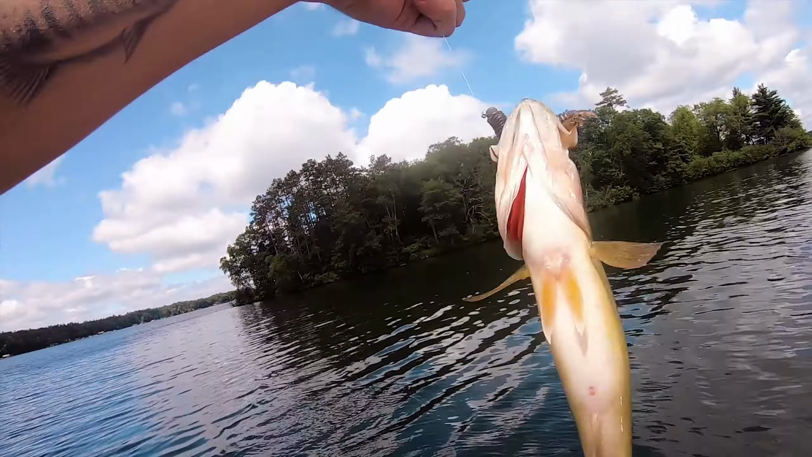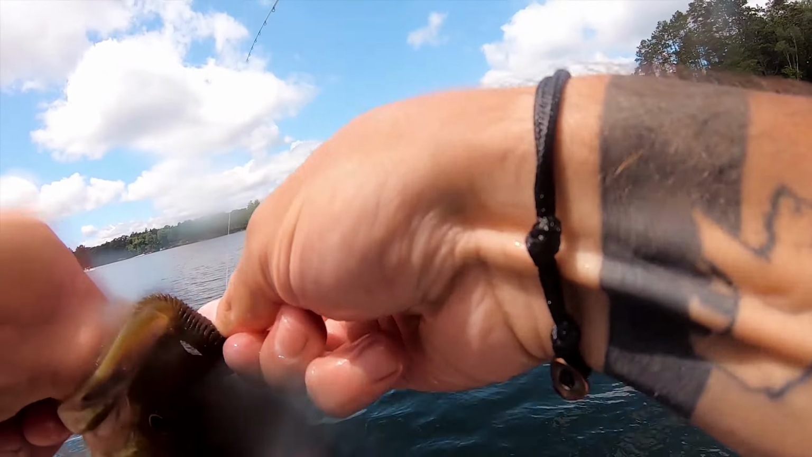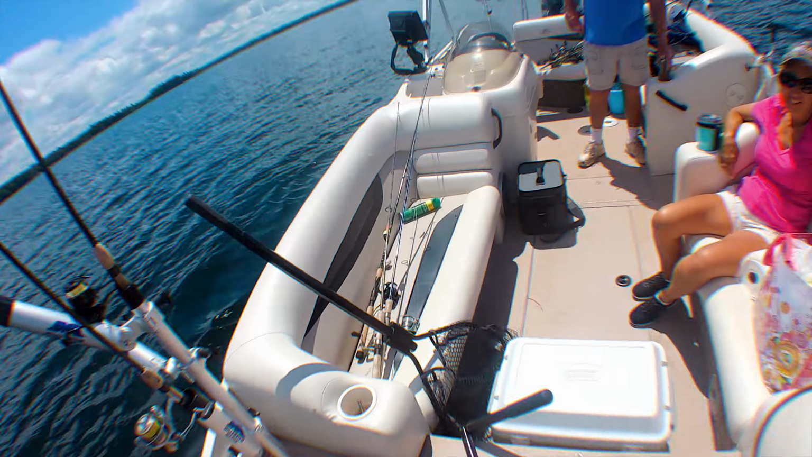Is it a largemouth? Yeah. Is this the same fish? No, I ripped the shit out of his lips on that last one.